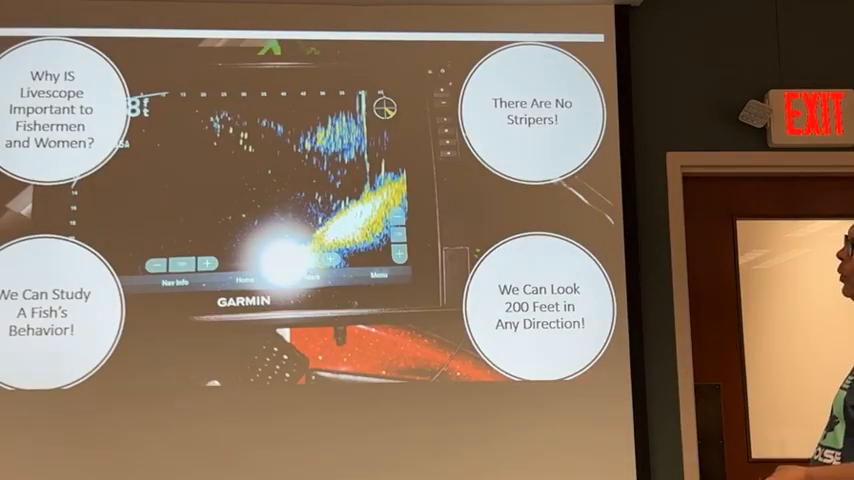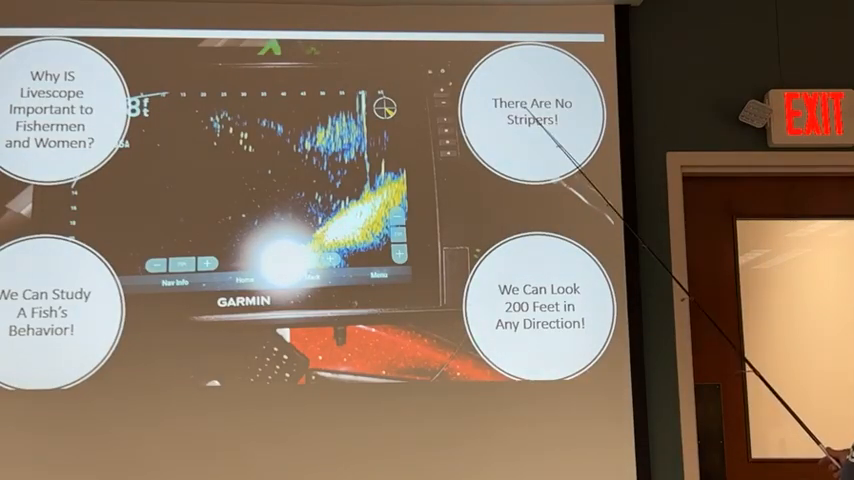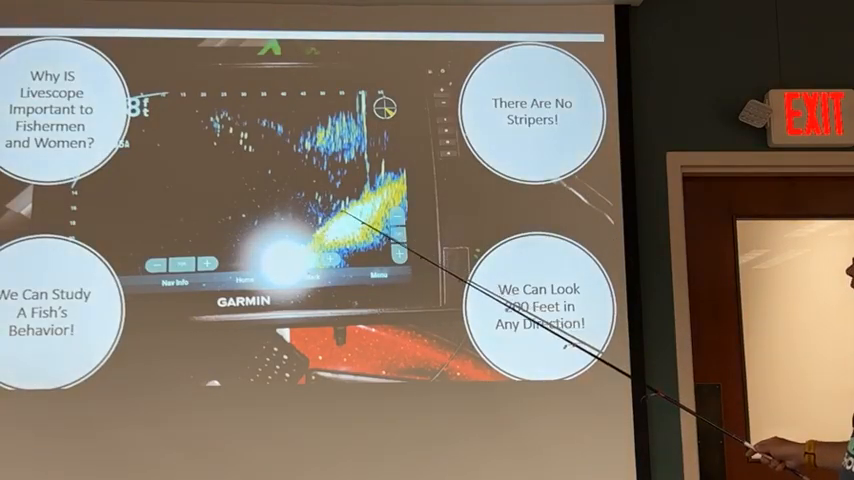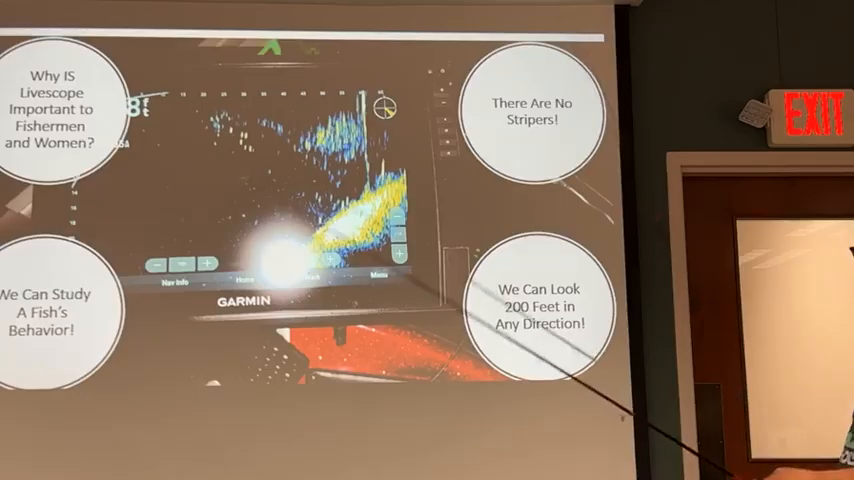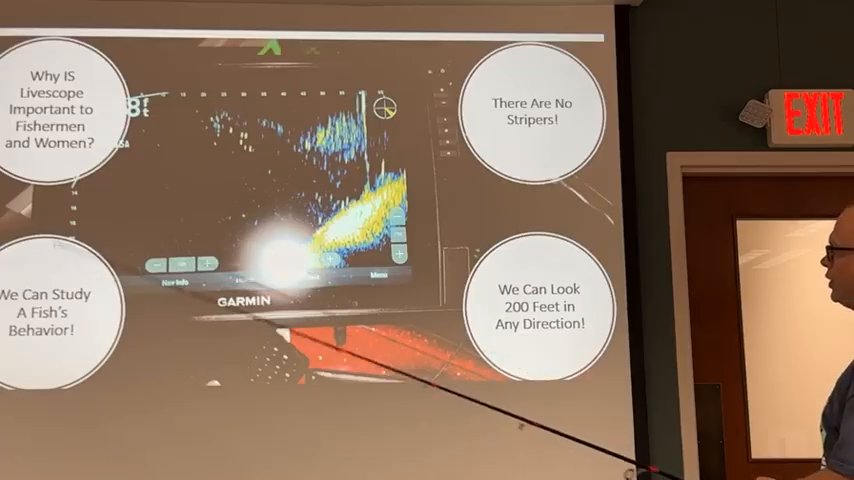So why is Livescope important to fishermen? The most obvious right here is your stripers. There's not a striper in that picture. These little black dots down here could be crappie, could be huge fish or shad, but there's no stripers on that dock. Therefore, if you're a fishing type person, scan the dock and move on. Scan the dock and move on. Drink a cup of coffee, let's see what happens. Either way, there's no right or wrong way to do it. This just makes it a little more efficient when you want to find the fish.